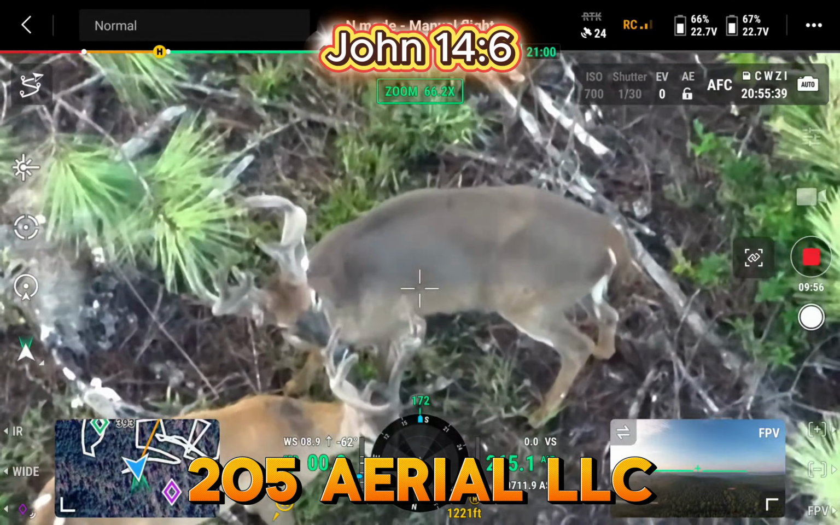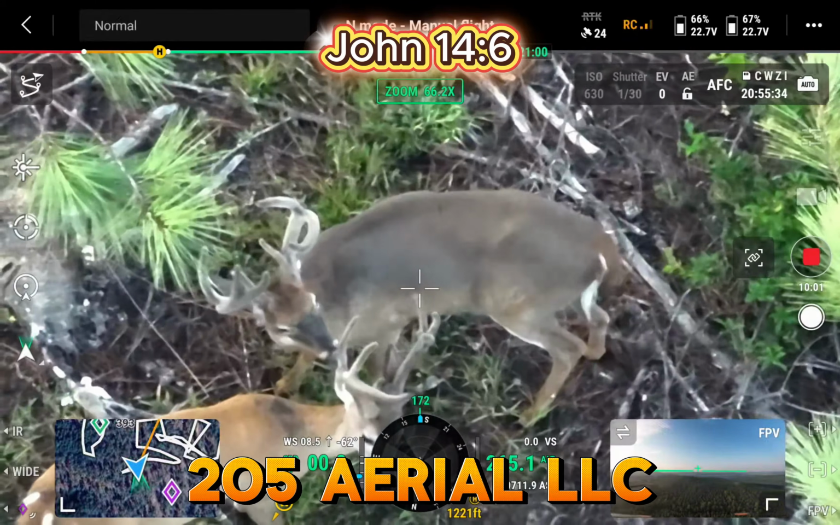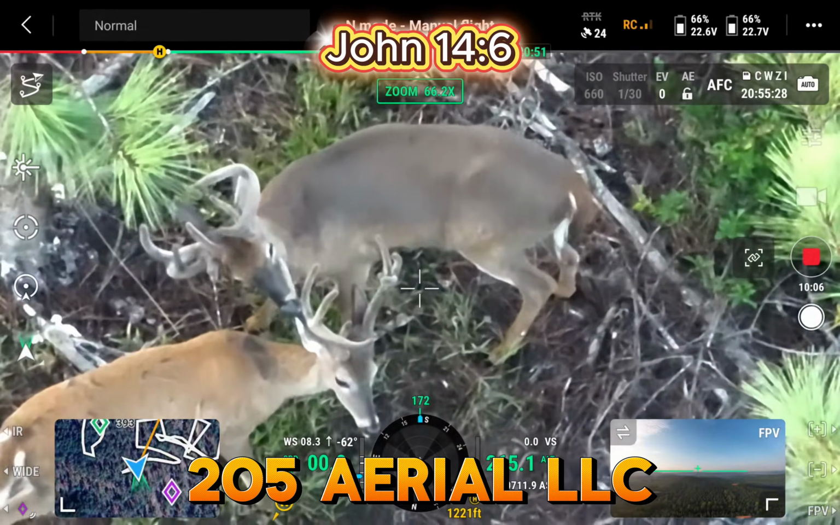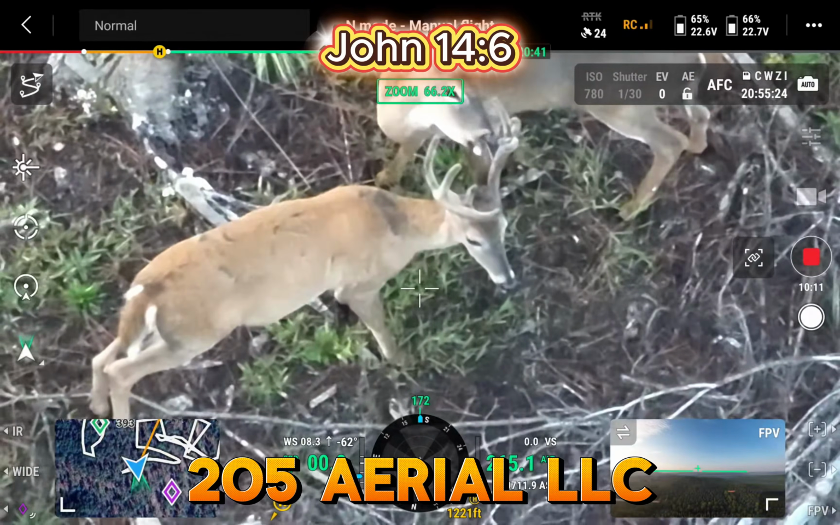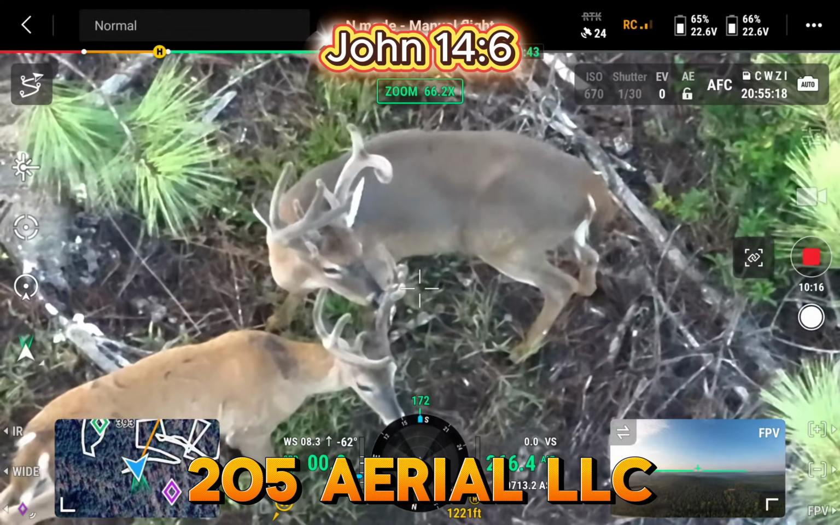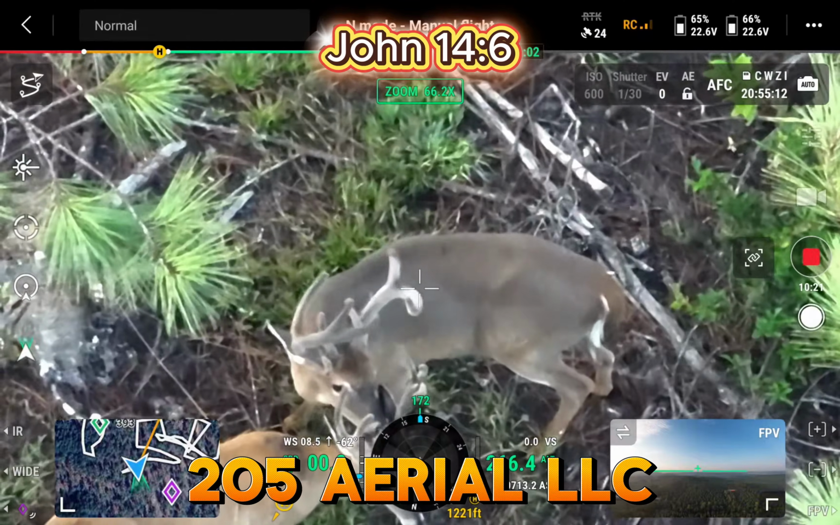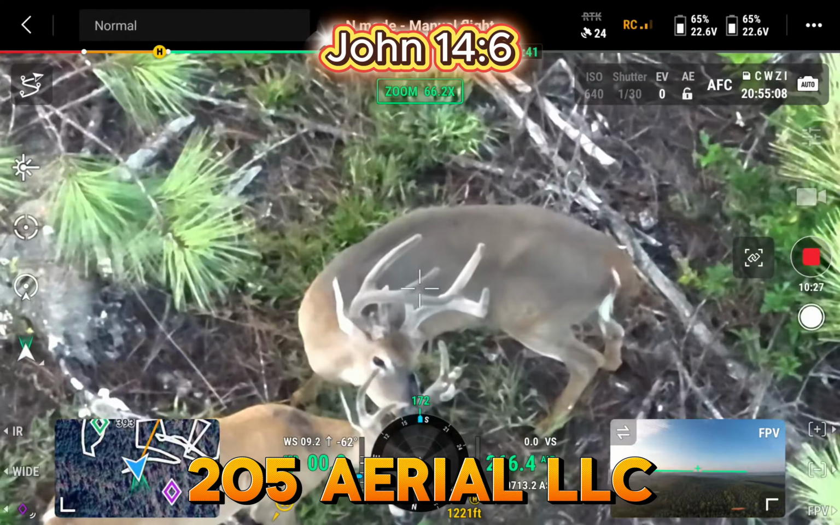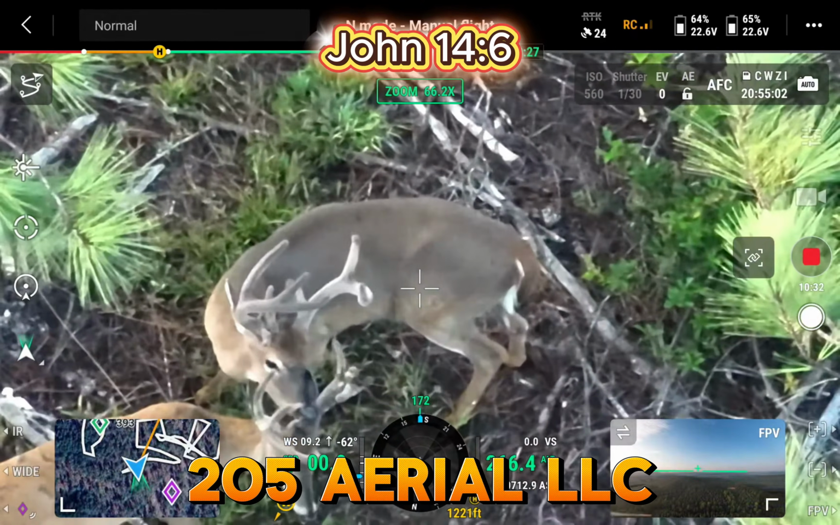So I don't know, this deer right here maybe, I think he may be a 4-year-old also. I mean, I've been calling him a 3. But look right here at his hips, compared to this one. I don't know, I'm going to go back and forth 1,000 times. It's close. I'm definitely not an expert on aging them, but just looking at his body features.